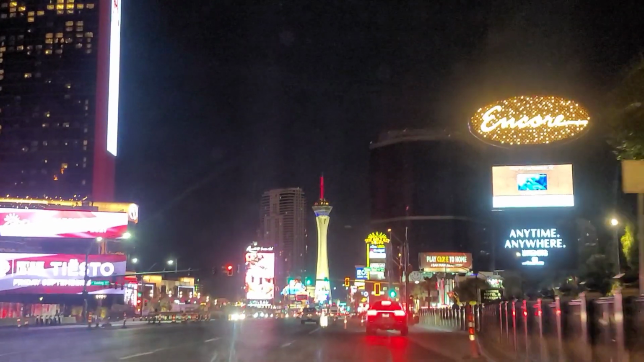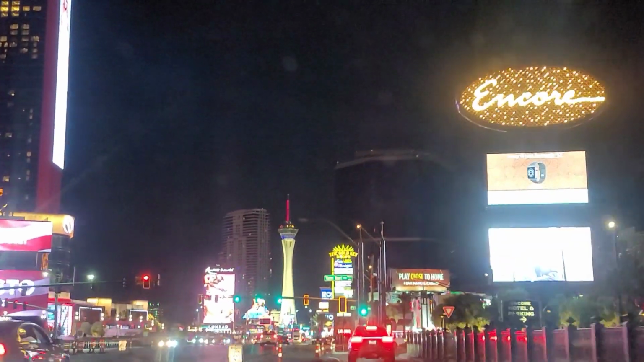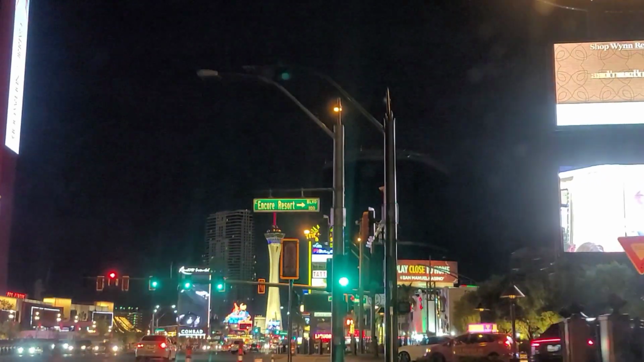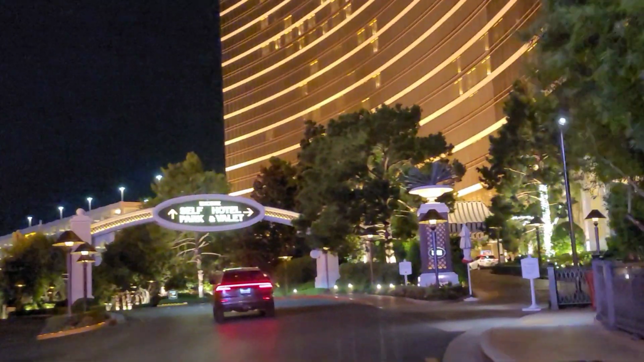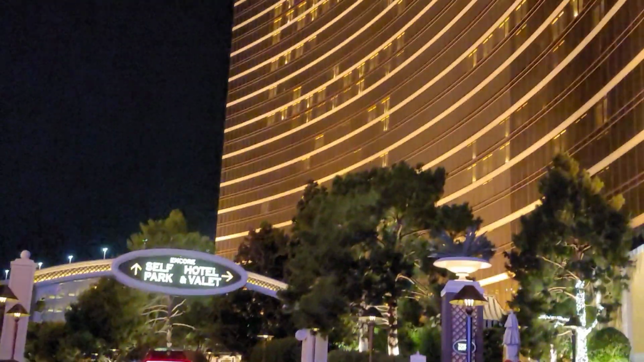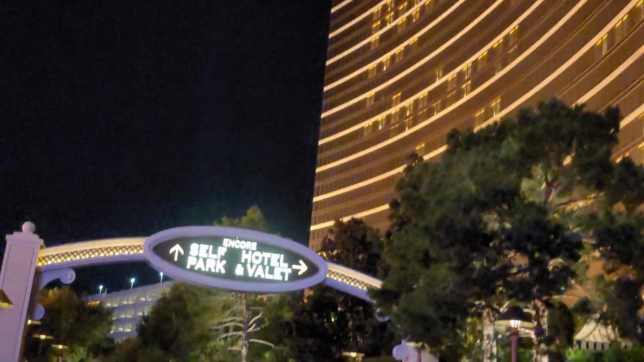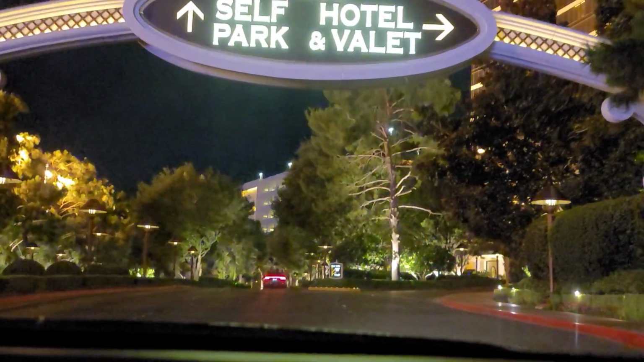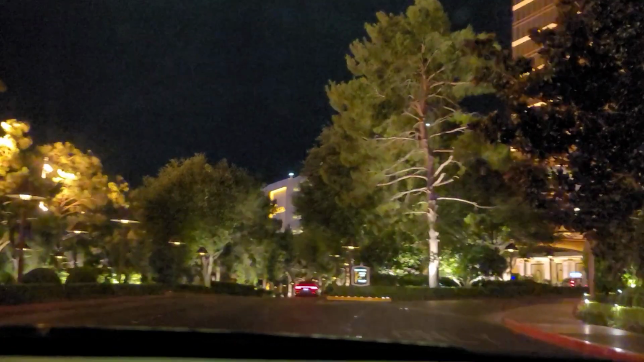Fontainebleau should be open in a few years. Yeah, so they say. Don't hold your breath on that one. As they try to bring more traffic, I don't think they'll ever open up pedestrians down to this area. This is a special drop-off for the Tower Suites only, and then this is the Encore drop-off and entry.